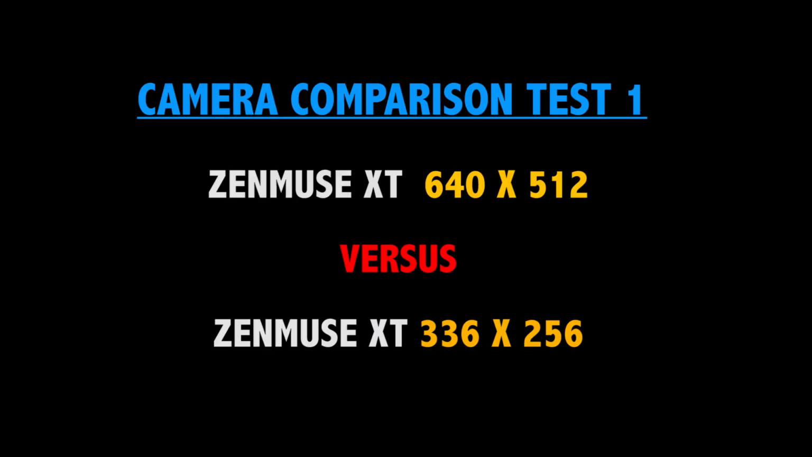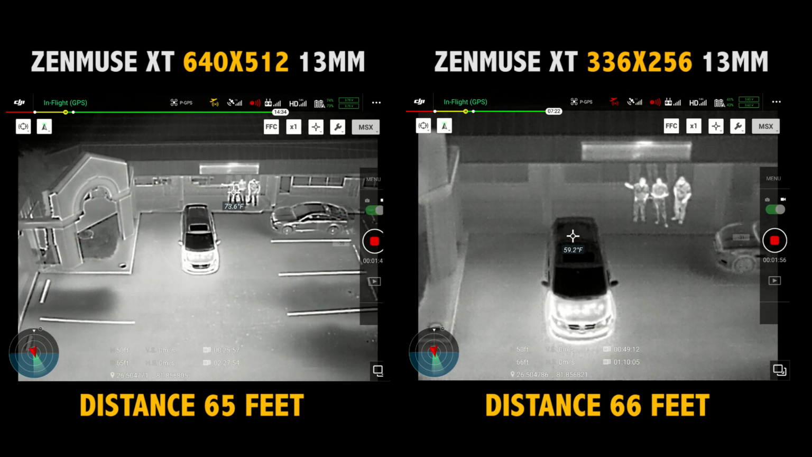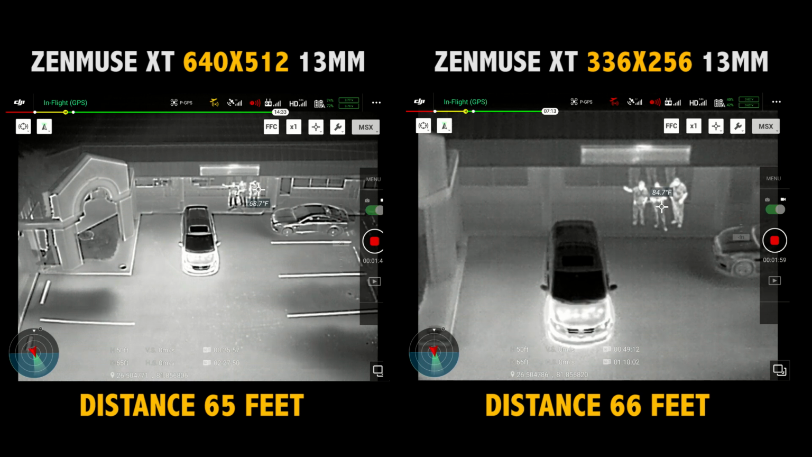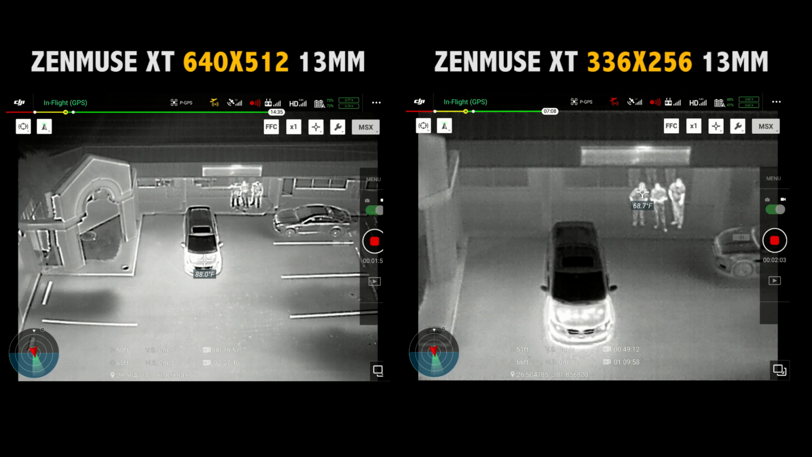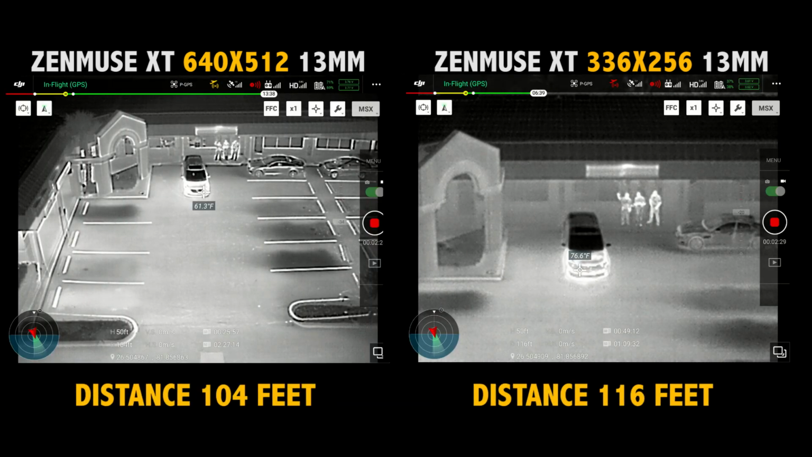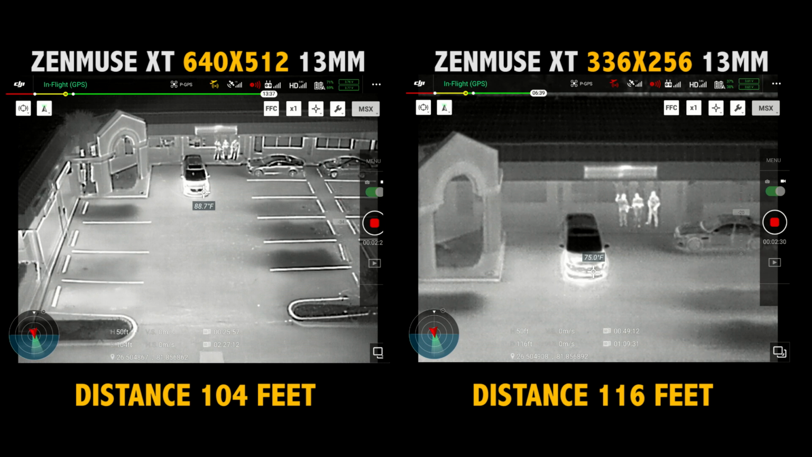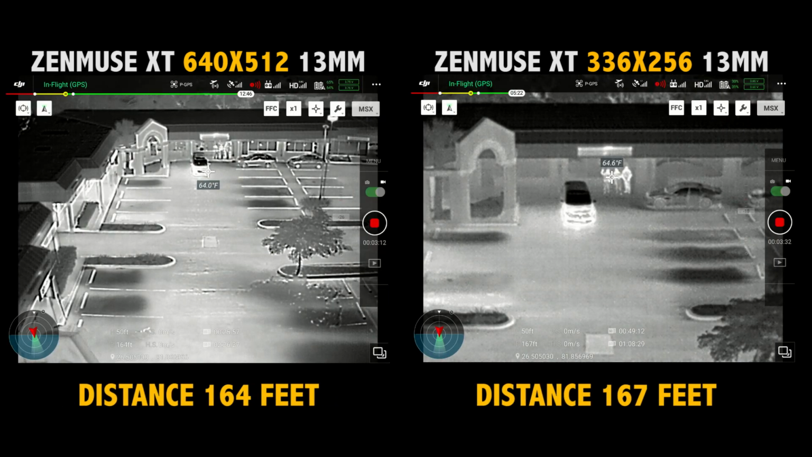Let's start out by comparing both Zenmuse XT cameras from 3 different distances. Here's both XT cameras at 65 feet away. Here's both XT cameras at 110 feet away. Here's both cameras at 160 feet away.